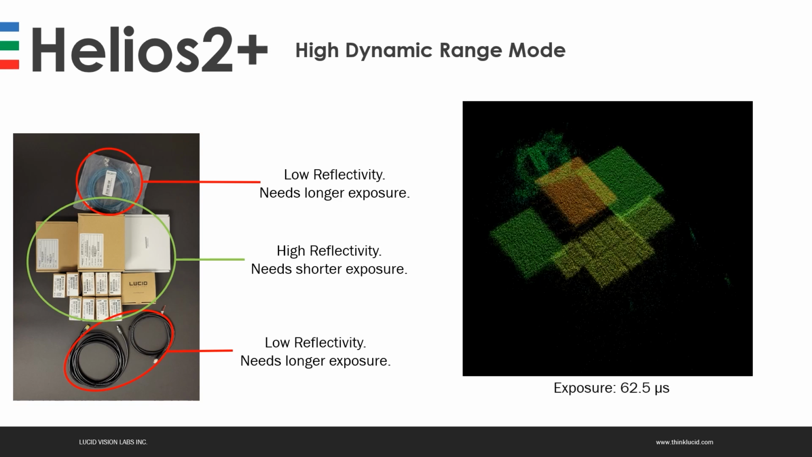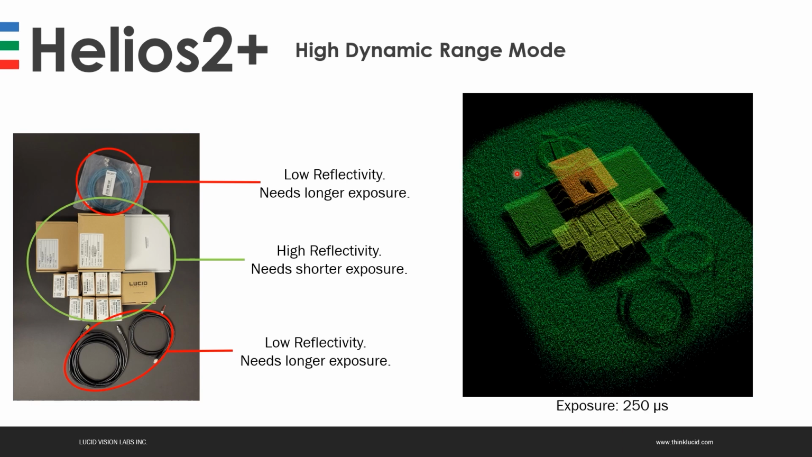using the shortest exposure time, 62.5 microseconds, the boxes are clearly defined, but the cables are basically not visible. Only this one can be barely noticed. The other ones are not visible. Once we increase the exposure time to 250 microseconds, we start getting a better picture of the scene, but as you can see here, this white label is already saturating, resulting in this hole in the point cloud.